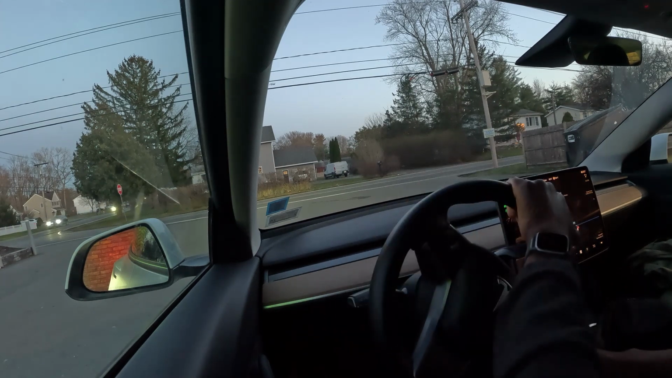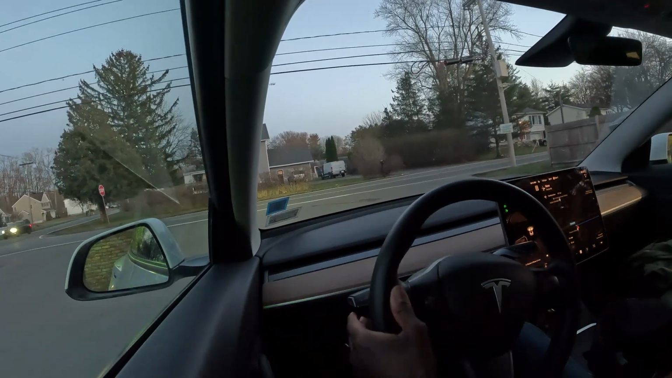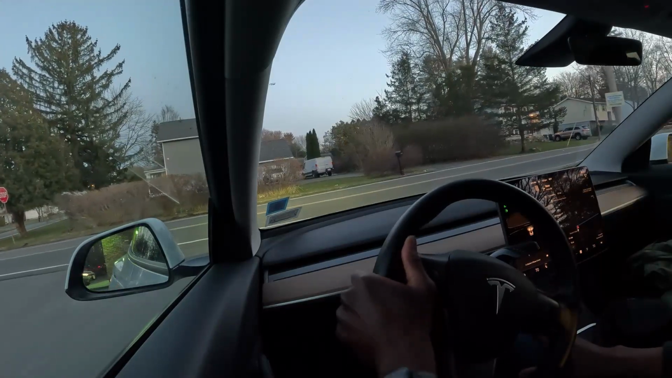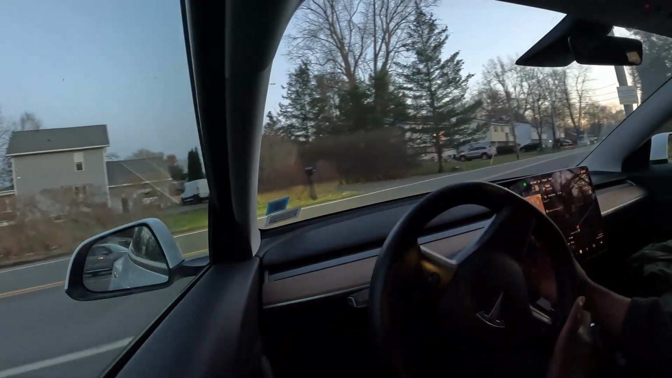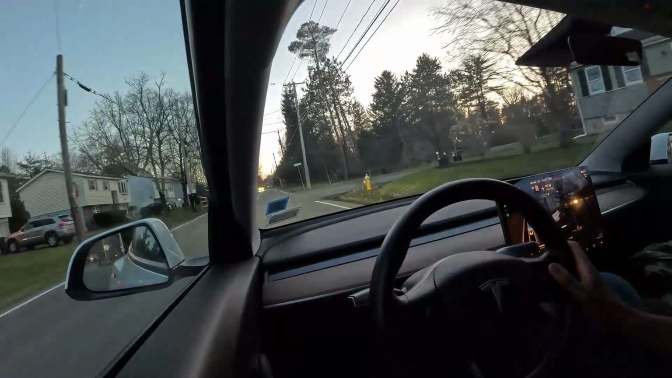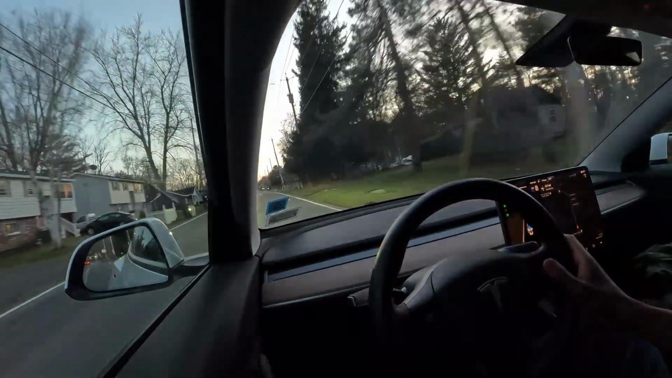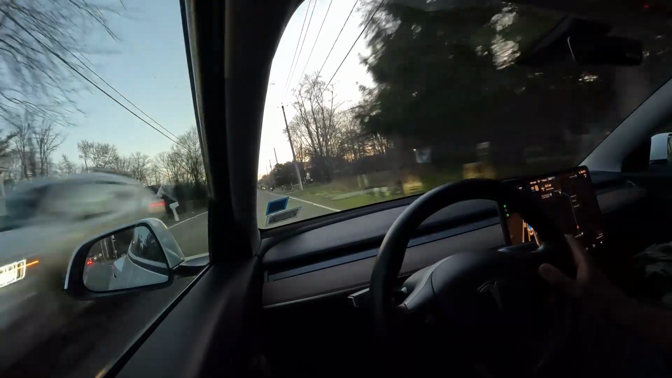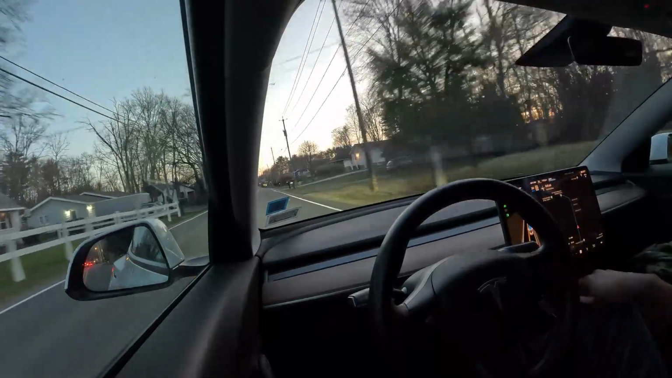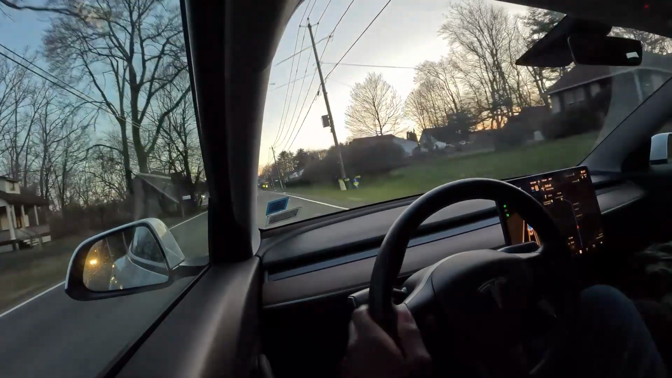Alright guys, so we're gonna try full self-driving around dusk and into the dark. Navigate it to a location and it's gonna be about 20 minutes of driving. Let's see how well it does. So far, so good.